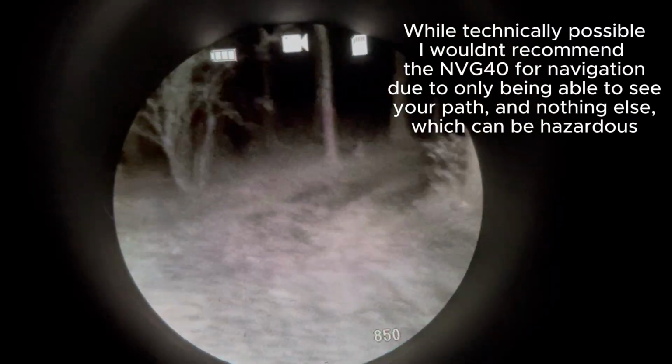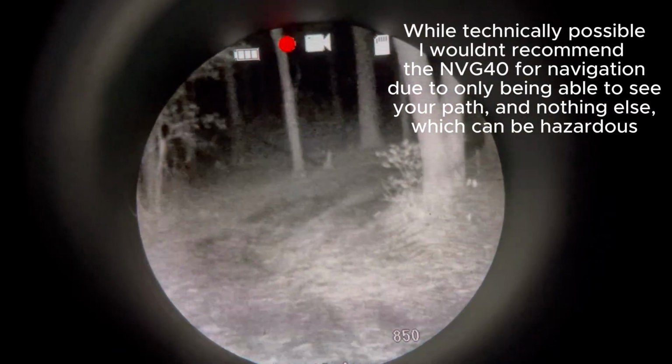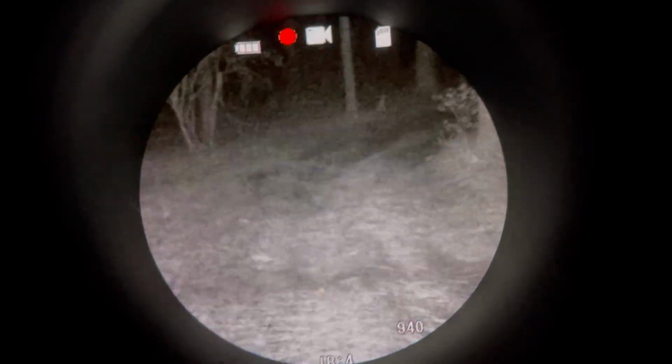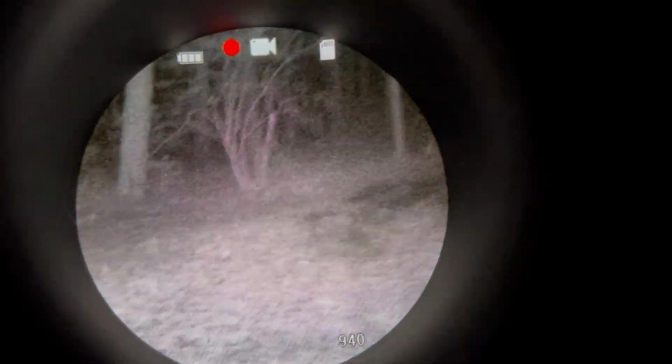So the NVG 40, I'm not very comfortable walking with it. It was a lot better with the Swift, the Nightfox Swift. You had a bigger field of view. So this is going to be a no-go for navigating.